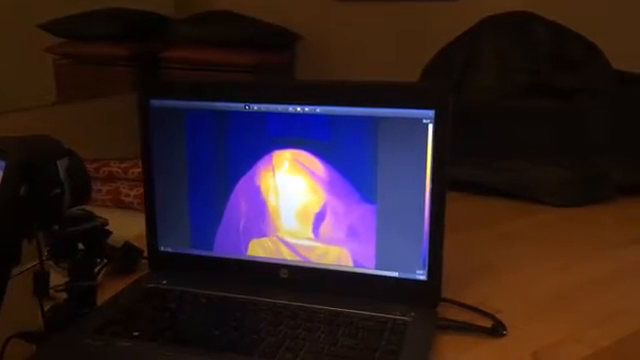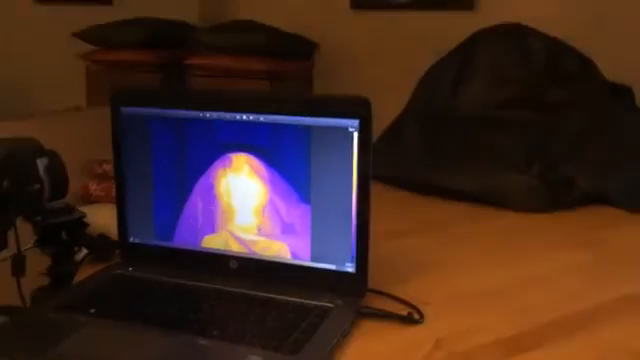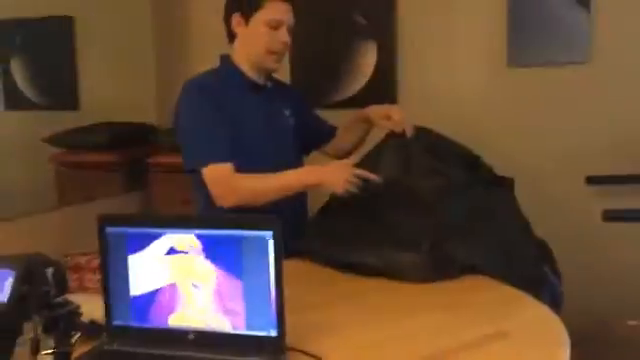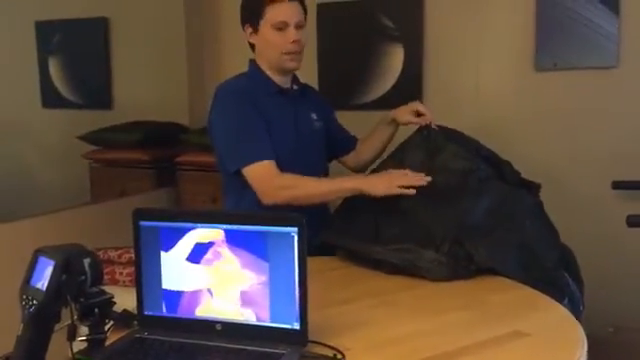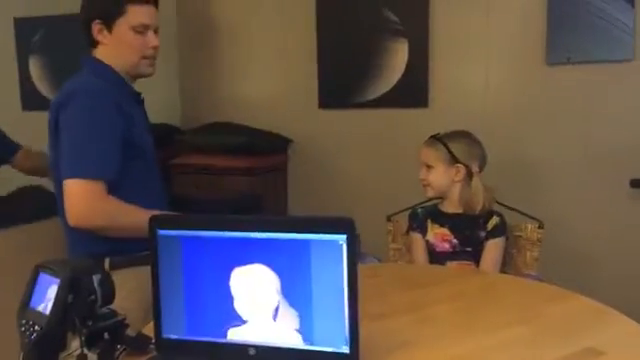Can you wave to us from inside there, Lucy? And can you give us a big infrared smile? Yeah. So it works both ways. Here we have visible light being blocked by the garbage bag, but the infrared light goes through. That makes infrared light not just interesting, but very useful.